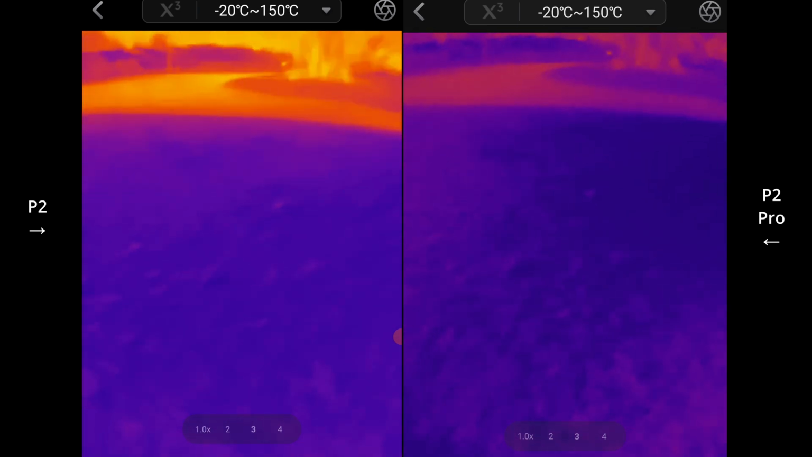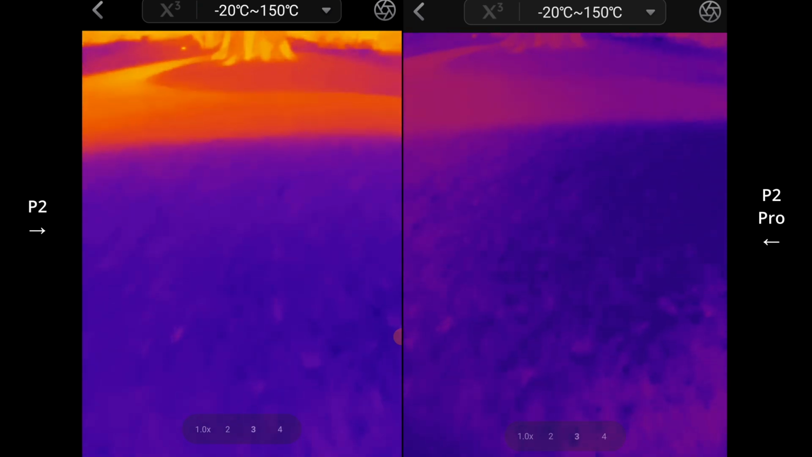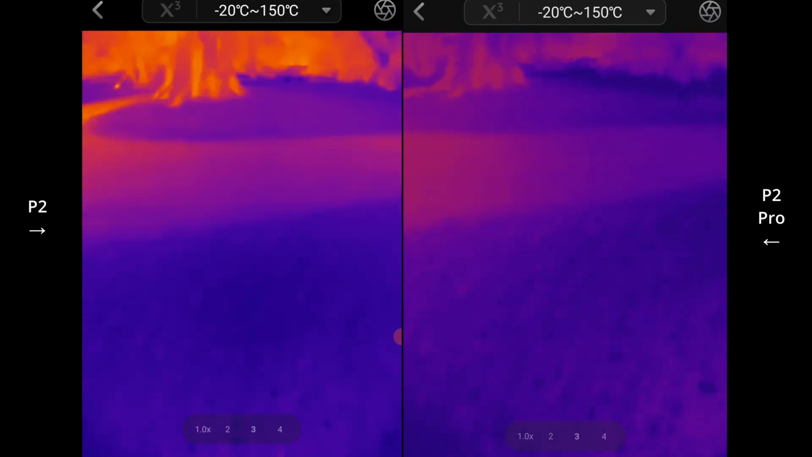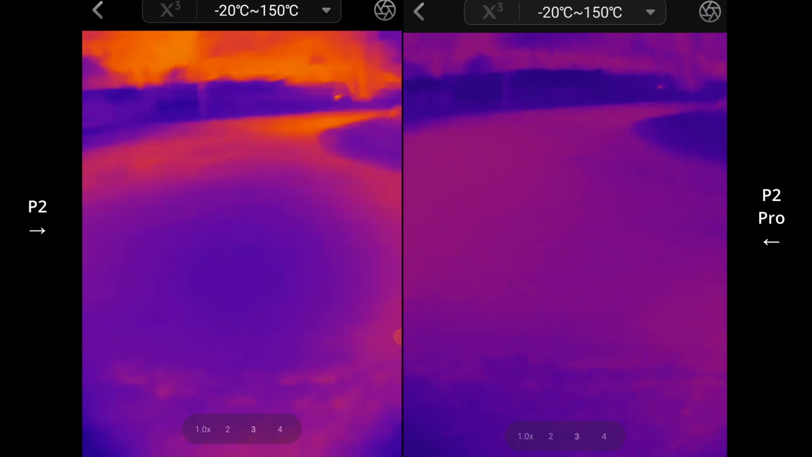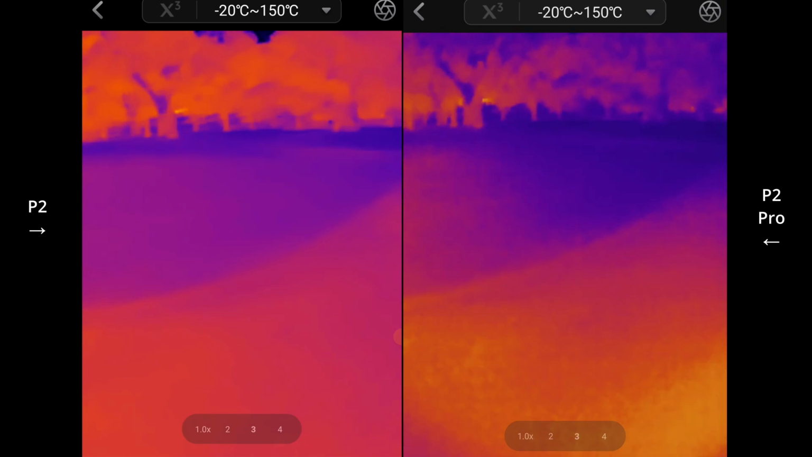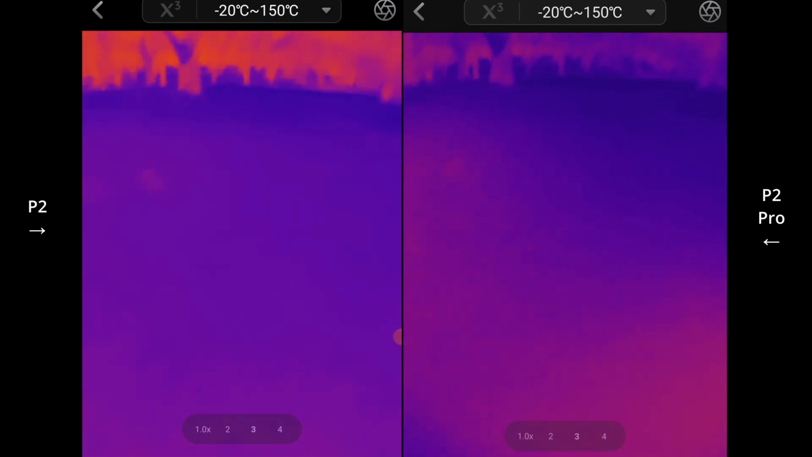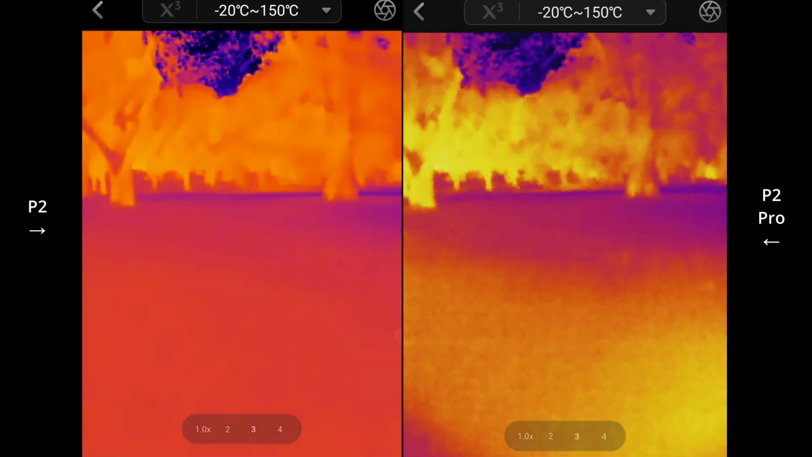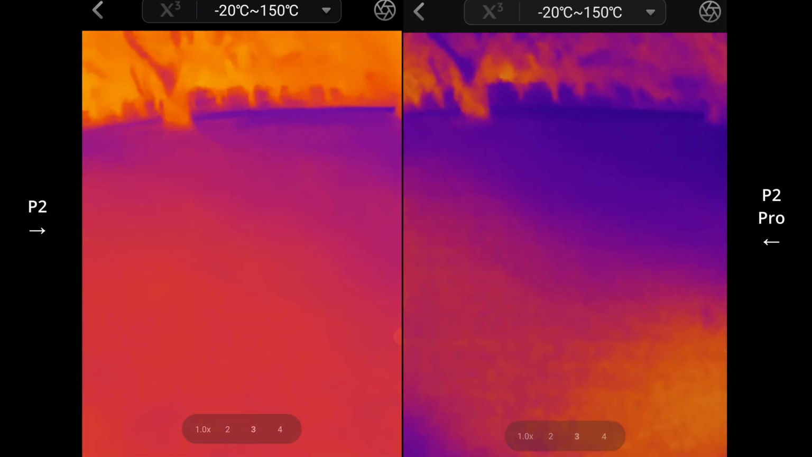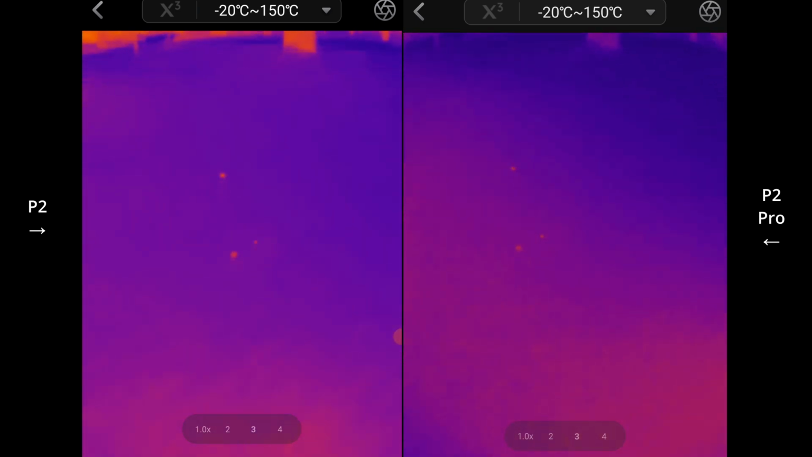I think the difference in contrast must be due to the focal point of the camera, at least that's what I think it could be, because maybe it's just averaging out the temperatures more in the P2 because it's out of focus in some areas.